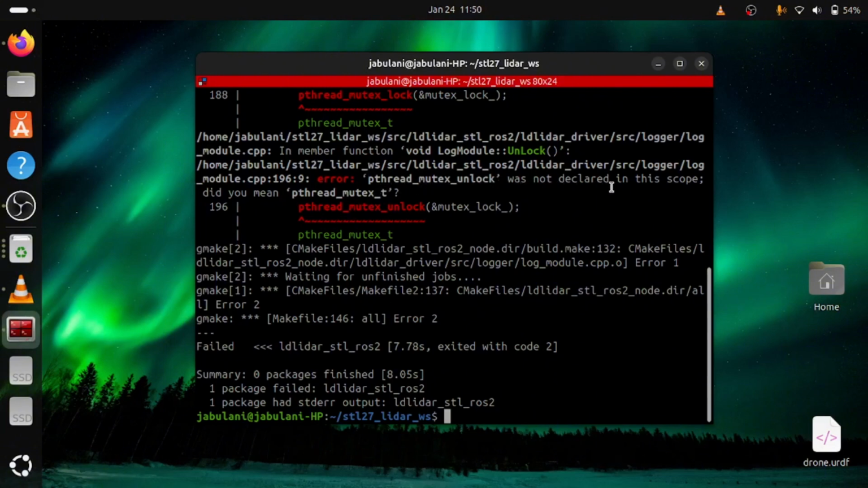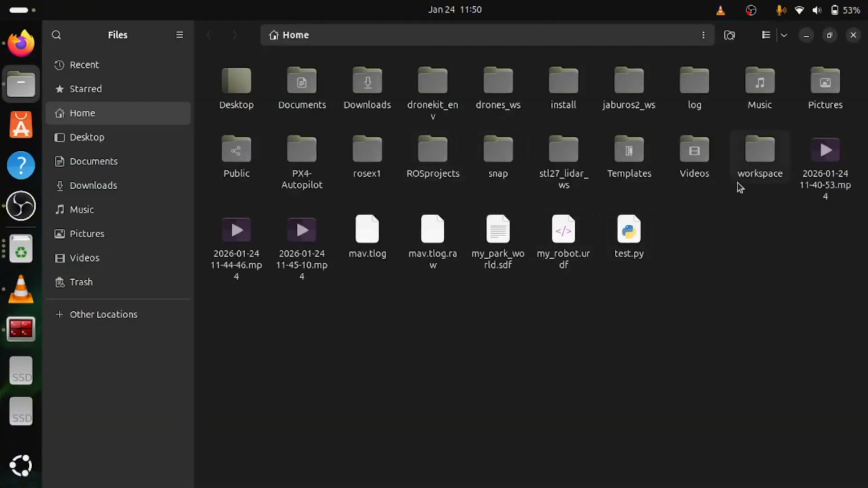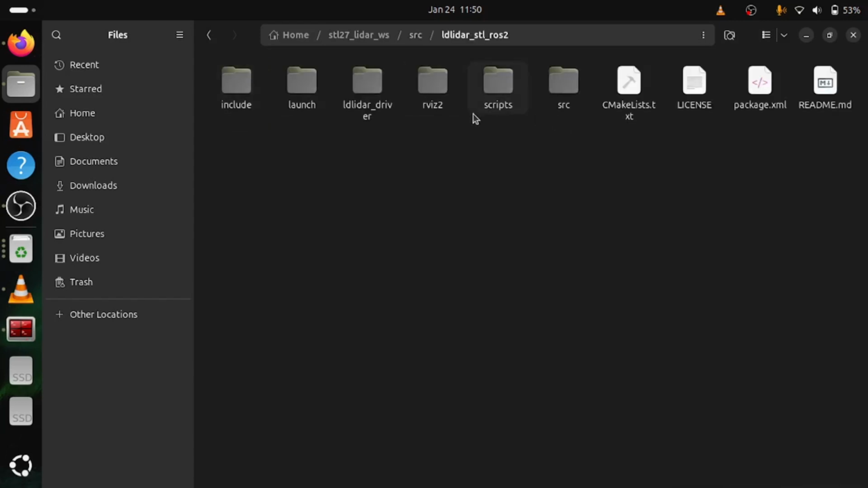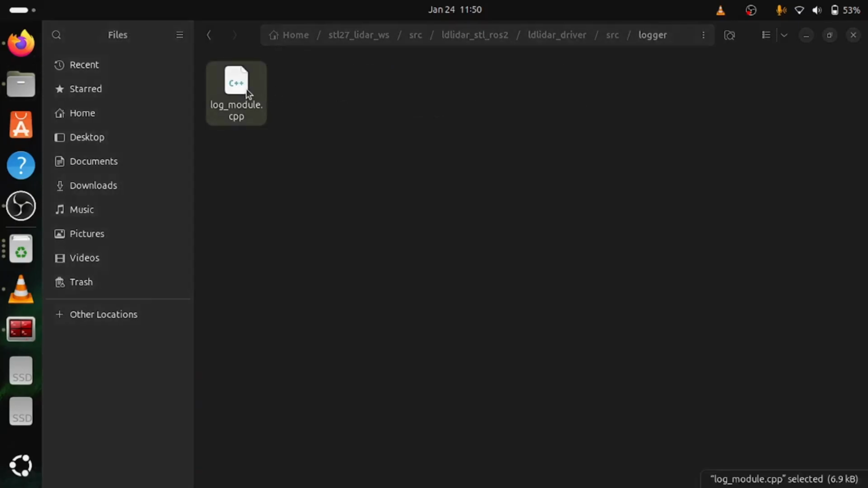So this is simple. I'm gonna show you how to debug this error, and it's pretty simple. Some might prefer using the terminal, and some might prefer diving into the C++ file manually, which is what I'm gonna do. So let's dive onto the file, source, then driver, source, logger. Okay, this is the file.